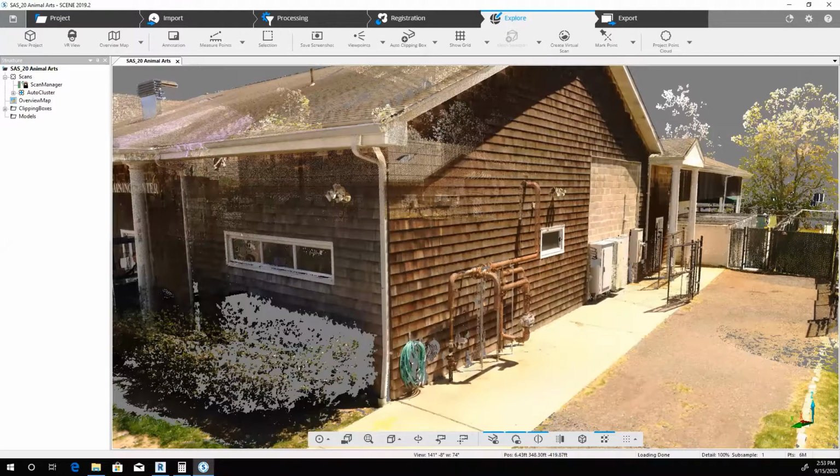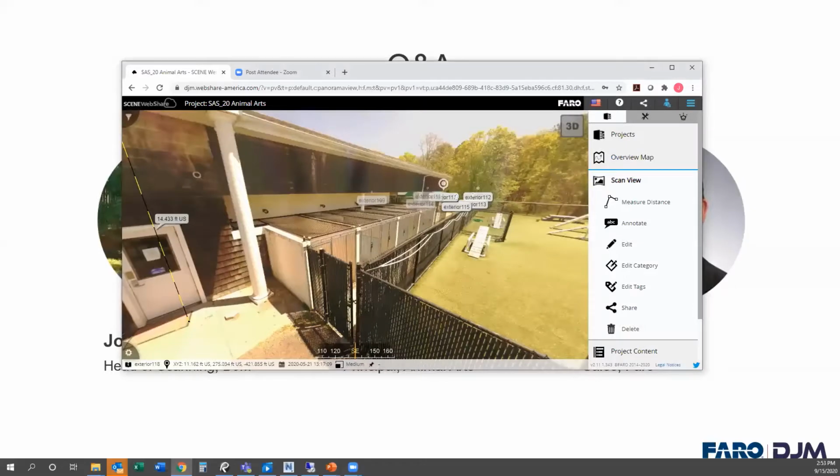Okay, so it looks like Pascal had a question. I've been using Scene2Go for a couple projects. Can dimensions and annotations stay? So yes, if you create them in Scene before you create the Scene2Go project.